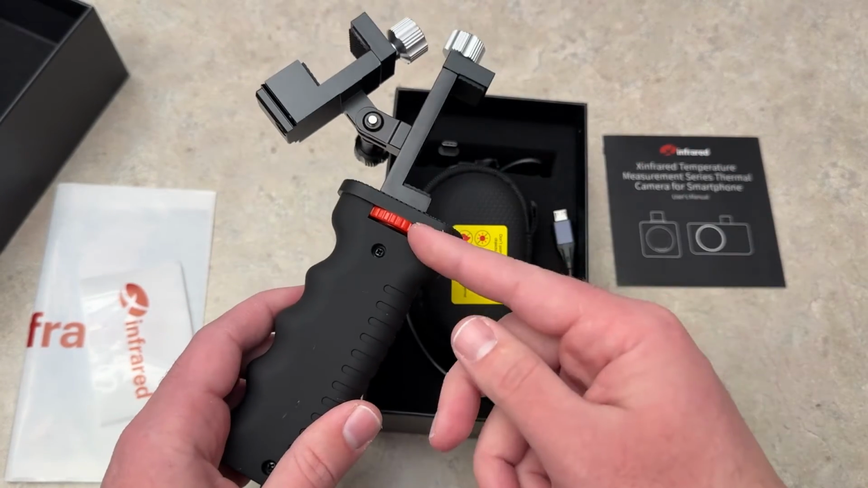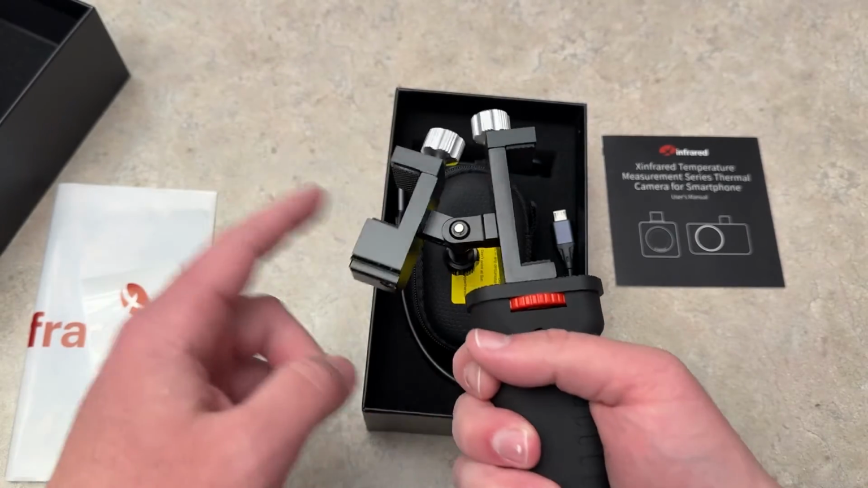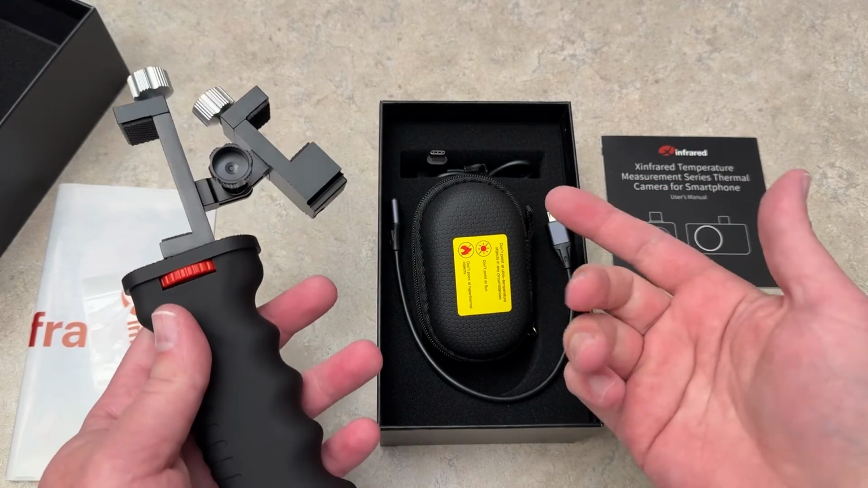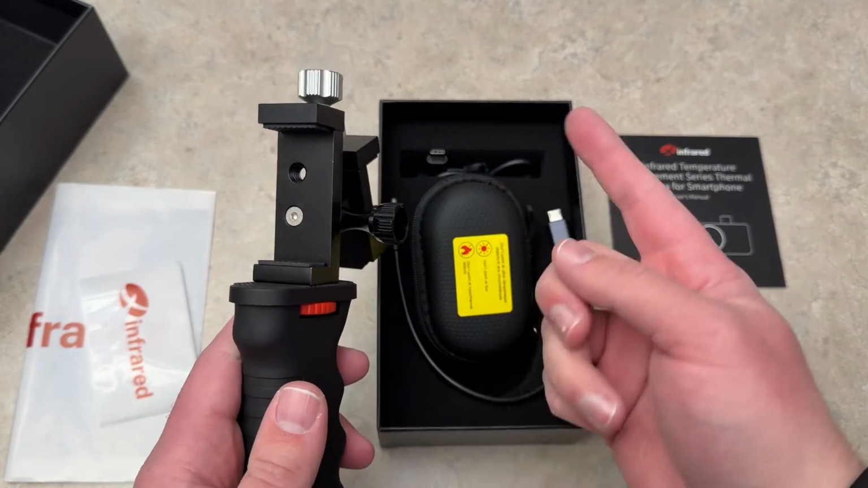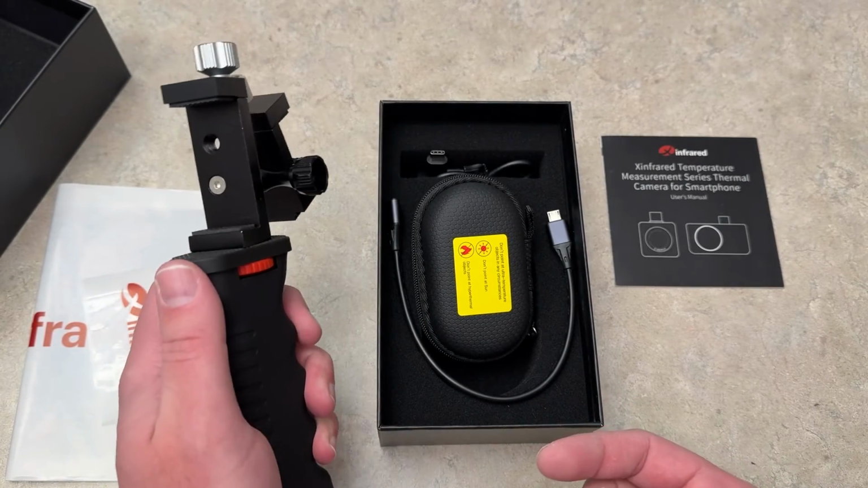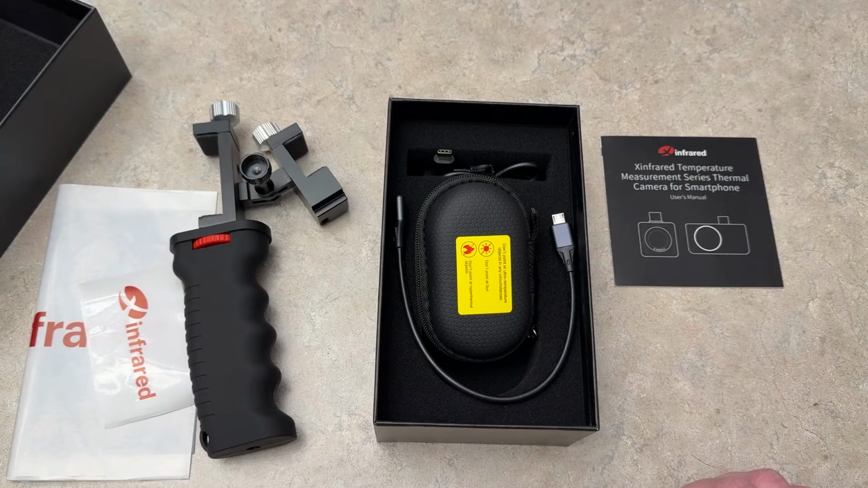And last but not least, you have this handheld device. You put your phone in here, put the camera in there, and you use either one of these extension cords, depending on which one you need, to hook it up to the phone. And then you can kind of scan the area with your hand versus holding the phone awkwardly. But other than that, that is the entire unboxing. Let's go ahead and show you guys using this.